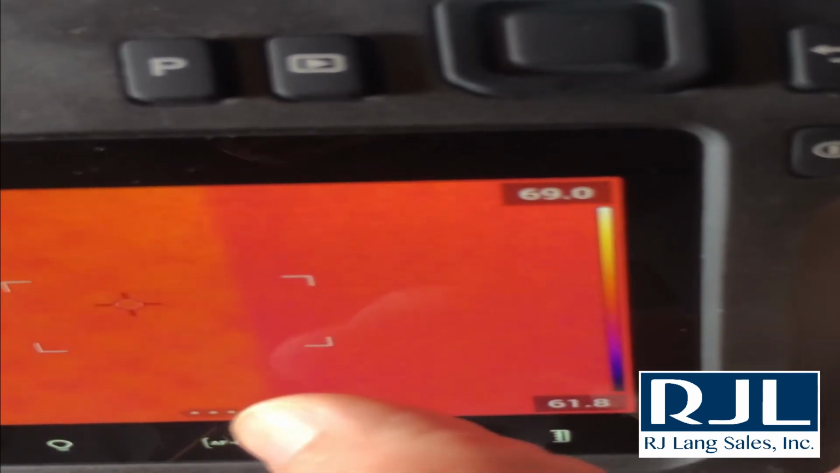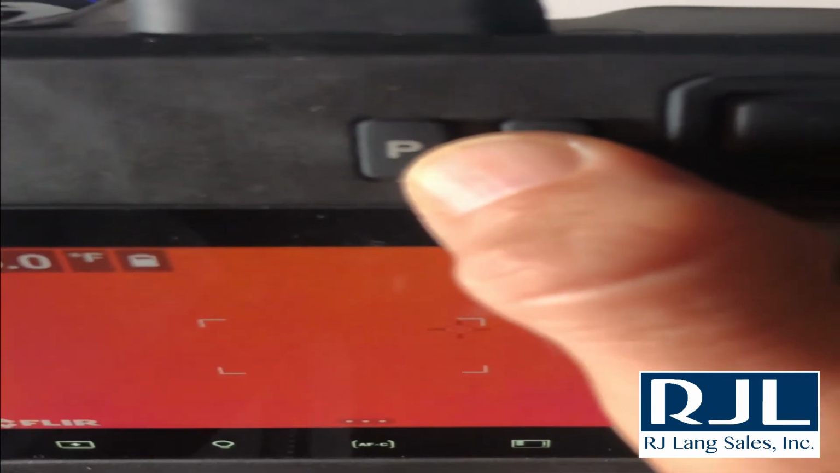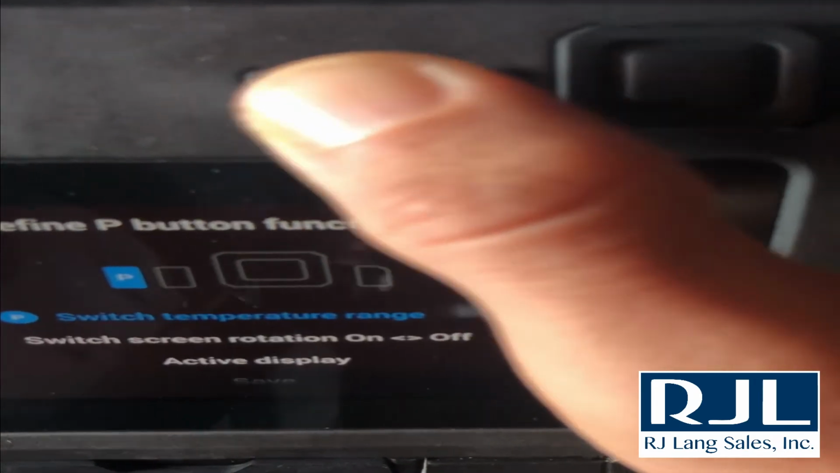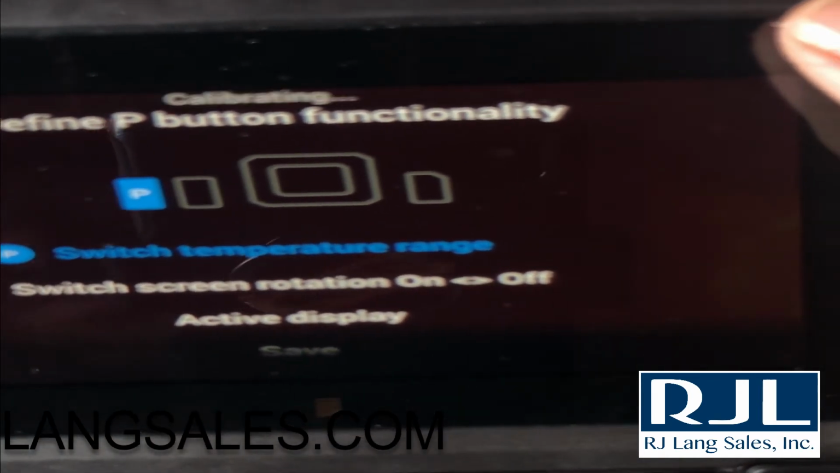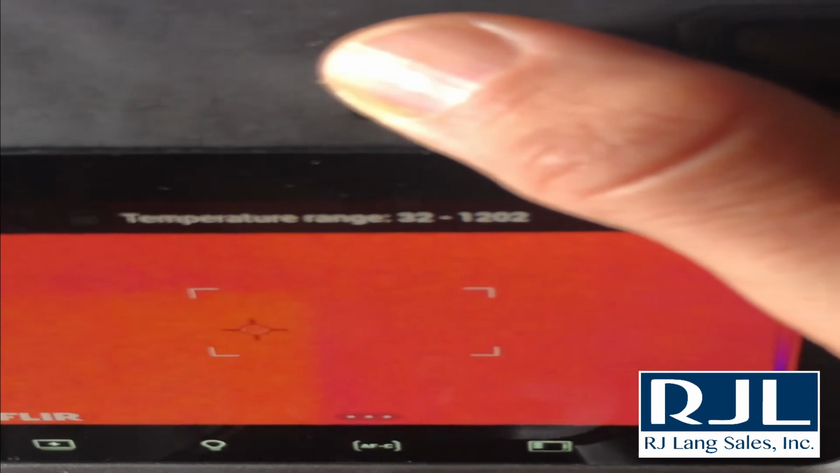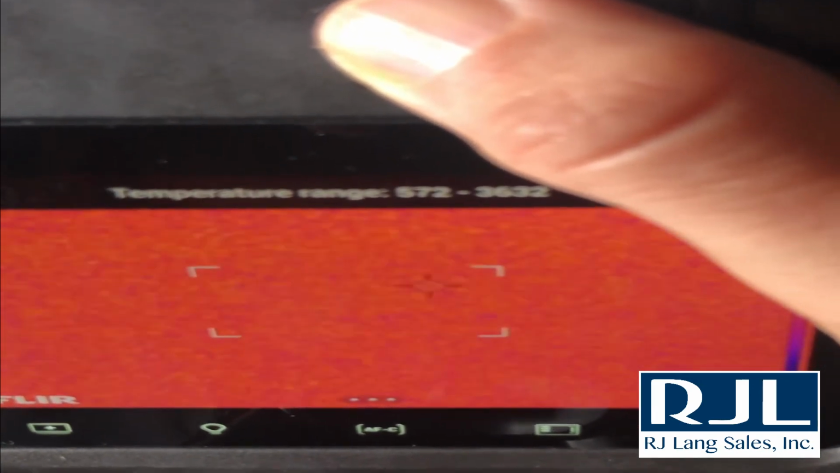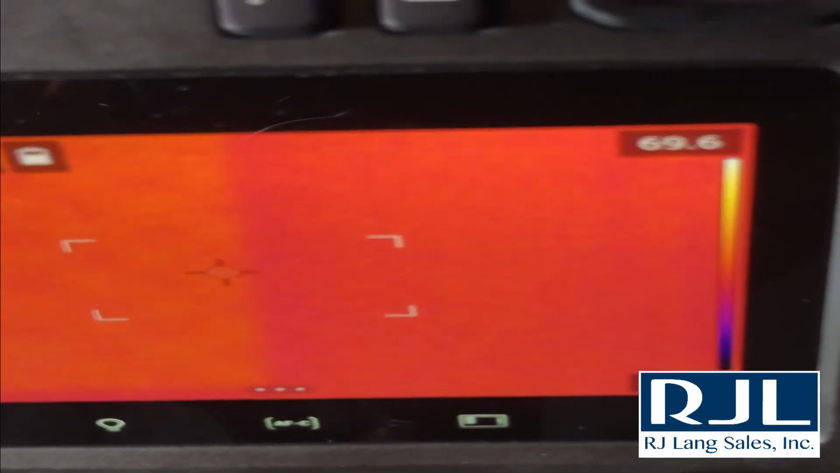One other option to consider is your programmable button. If you hold that in, it will give you an option to switch what that button will do. So I have it switching between temperature ranges because this particular camera is meant for high temp ranges. So I can click that temperature change and easily change the temperature very quickly instead of going through the menu options and changing it manually.